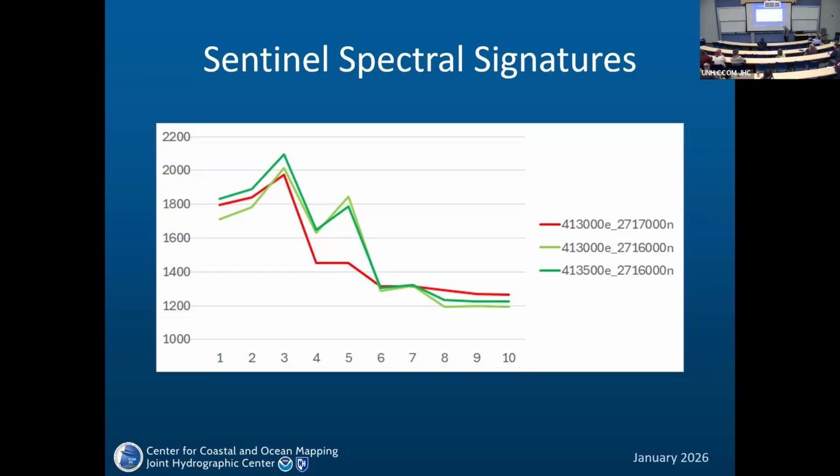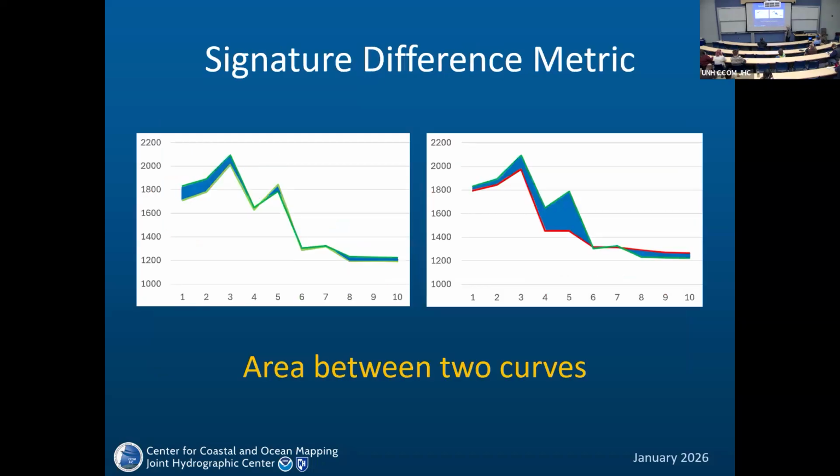And surprise, surprise, similar tiles have similar signatures, and dissimilar ones have different signatures. There are many metrics that could be used to compare similarity and dissimilarity between the curves. And we just chose one of them, the area between the curves. And it's quite clear that between similar ones, the area is much, much smaller than between dissimilar signatures.